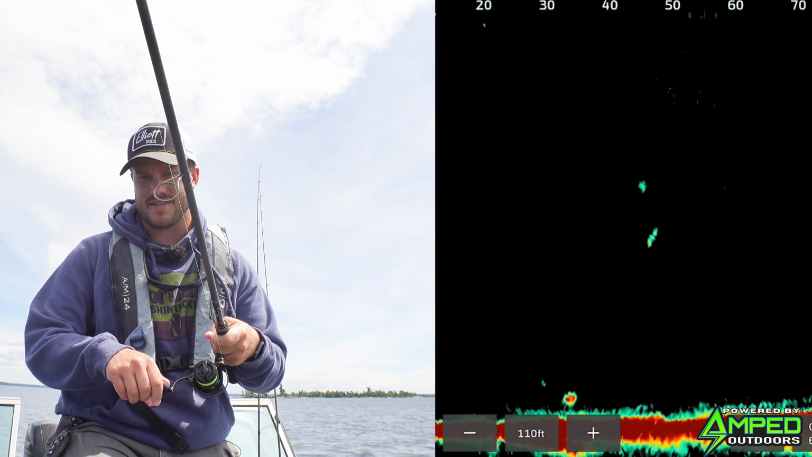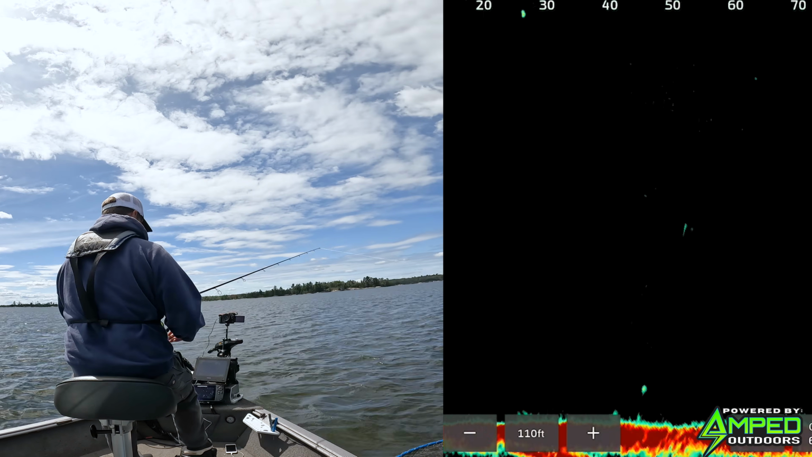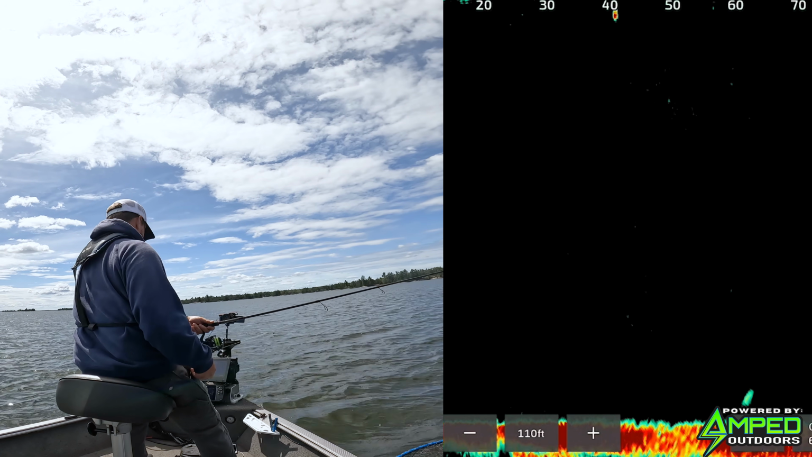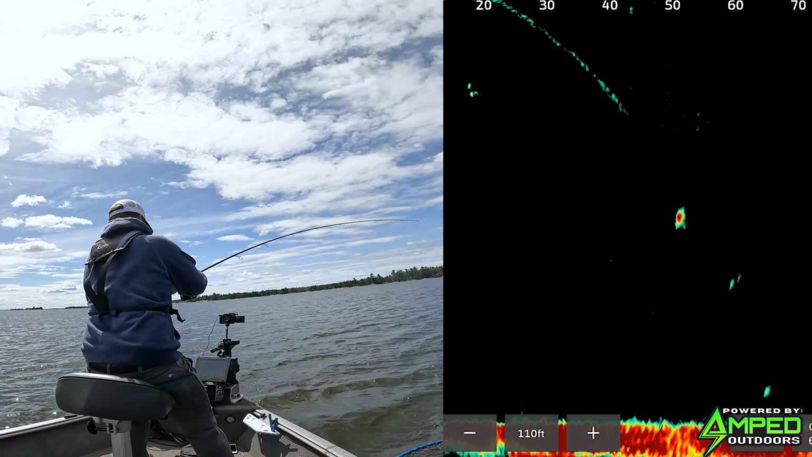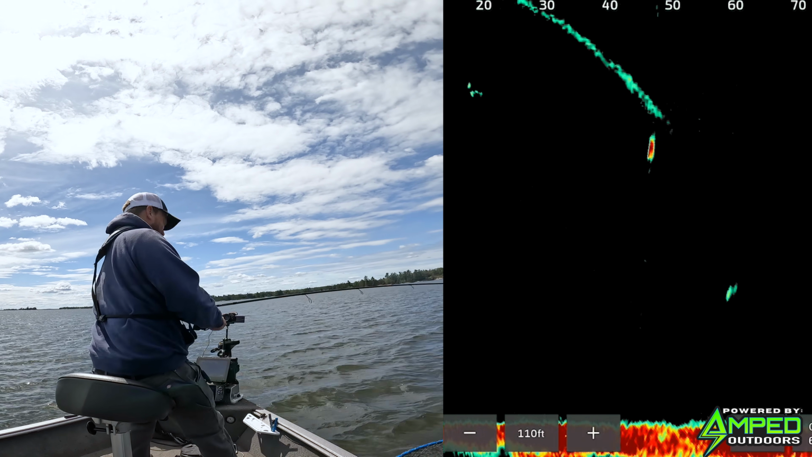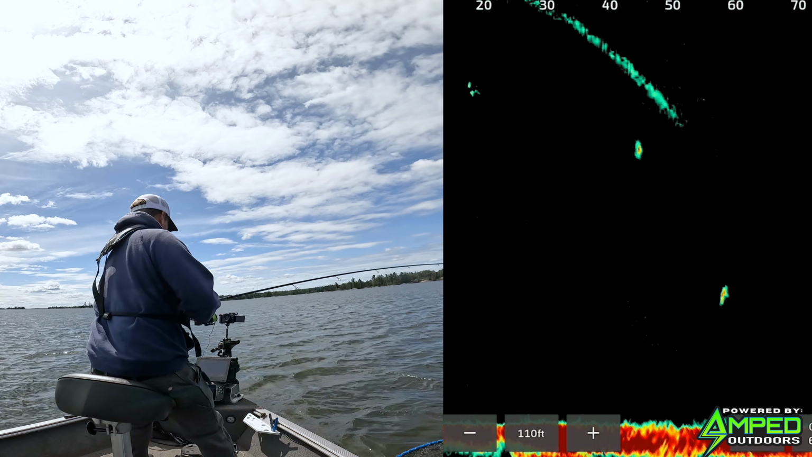It's gonna see it. Oh my gosh. The other one does. Come on. Yep. Two-handed hook set right there. I was in an awkward position.